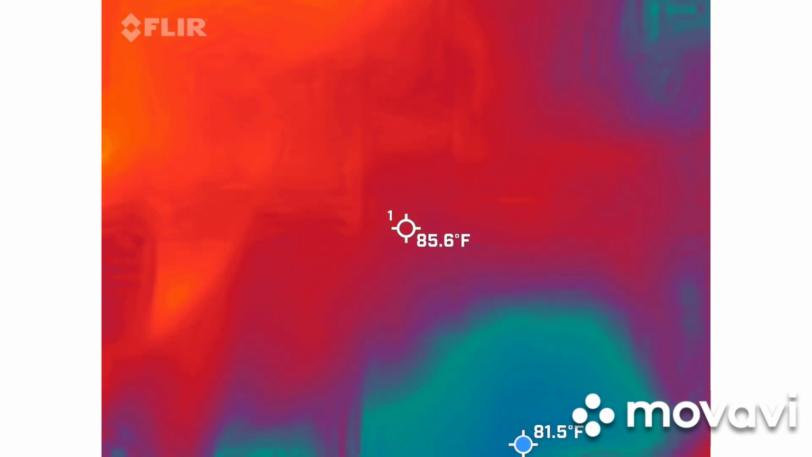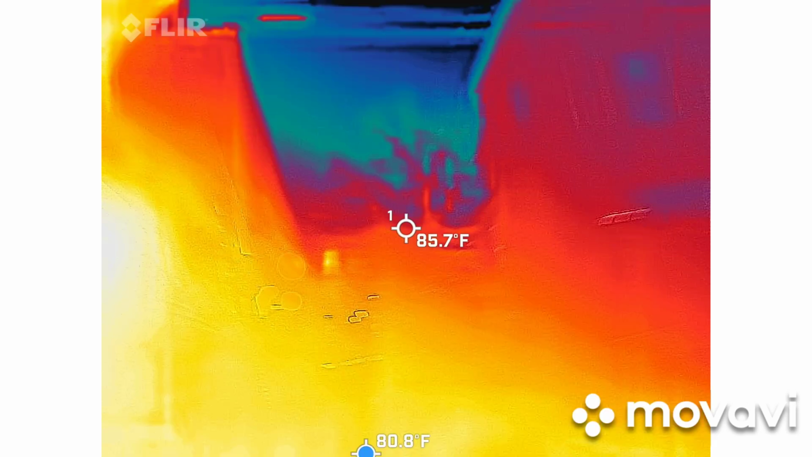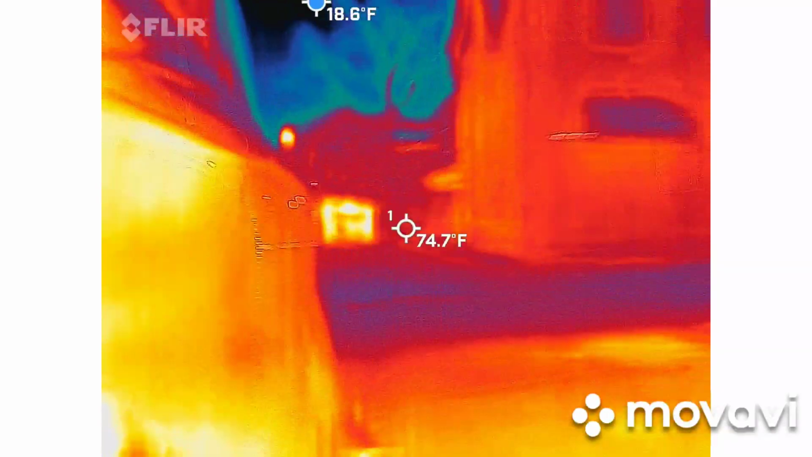So your hand is covering the camera. Oh, that's why, idiot. My bad. At least he's on the left side. I'll give him that one.